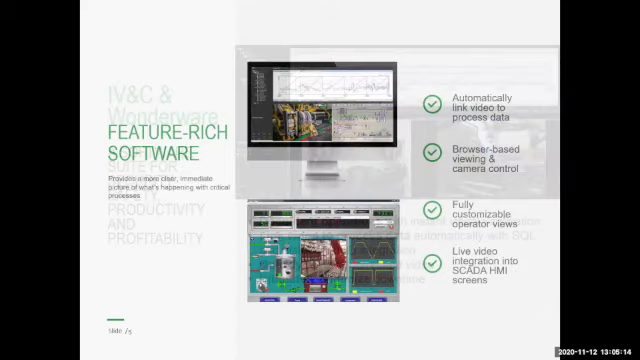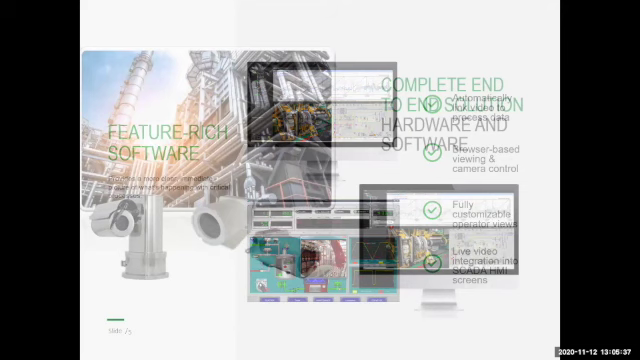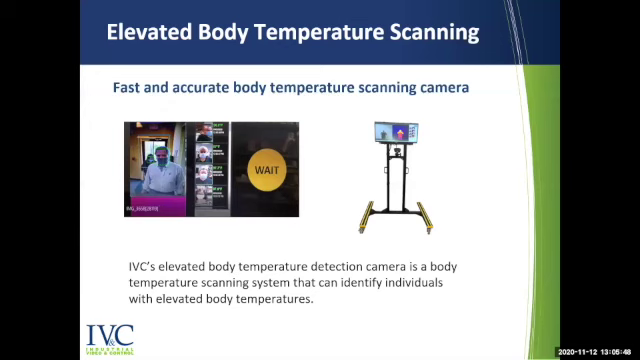The browser-based LongWatch Viewer helps in providing a complete picture of what's happening throughout your process by correlating live or recorded visual information with process data within one operator screen. The viewer provides browser-based viewing and camera control, customizable camera views, and live video integrated into Wonderware HMI screens. As the manufacturer of both camera hardware and camera management software, we're uniquely positioned to provide a complete end-to-end video solution. And the solution we're discussing today is a body temperature scanning system that can quickly identify individuals with an elevated body temperature.